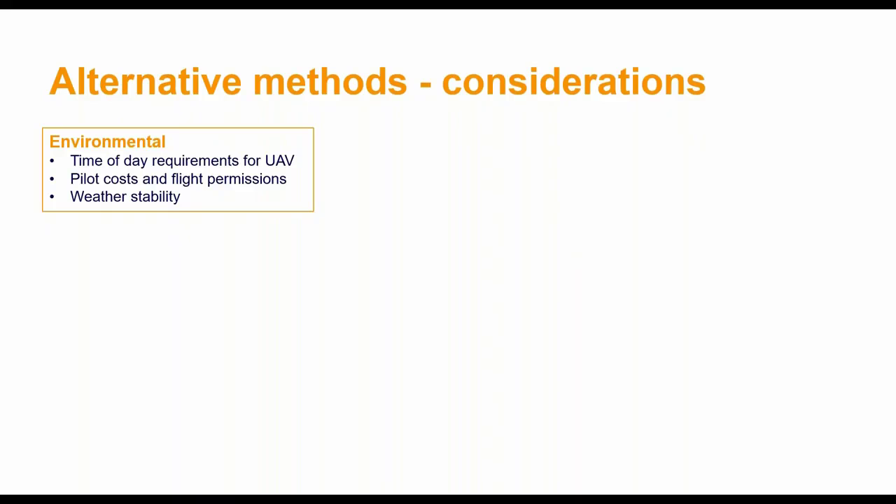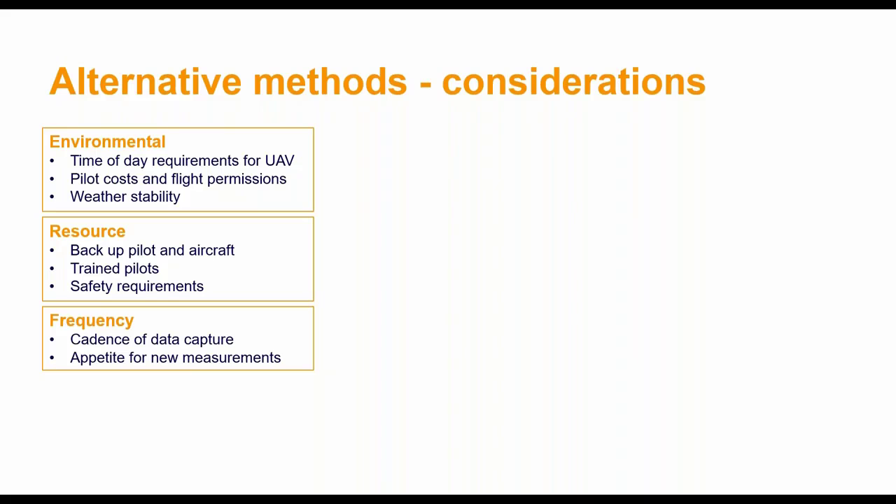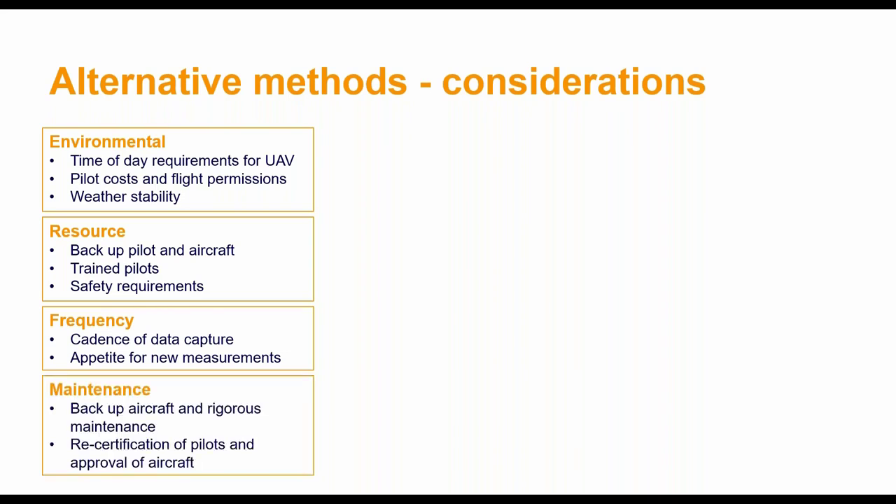Things like environmental, such as weather conditions and not being able to operate at night. Resources. GeoSLAM technology enables you to minimize the amount of people required for the task, so that helps you to minimize your footprint. The frequency. What is the cadence of data capture and the appetite for new measurements in that part of your operation, if you want to think about that? Maintenance. GeoSLAM technology has minimal maintenance requirements, where other options are sometimes a little bit more cost intensive.